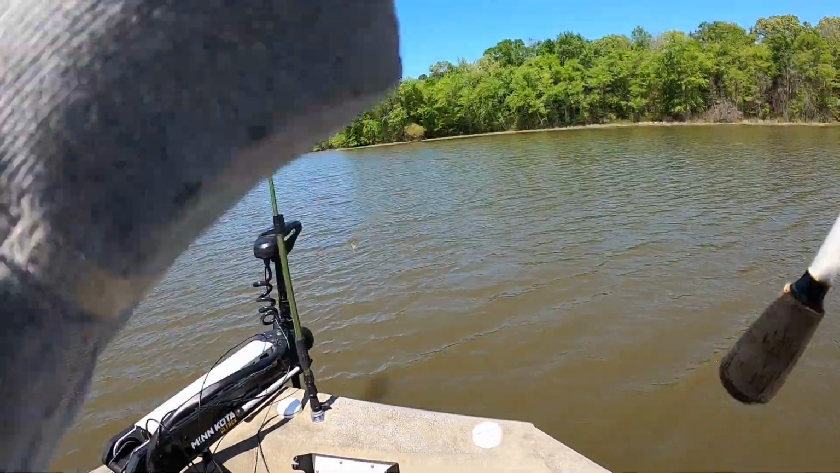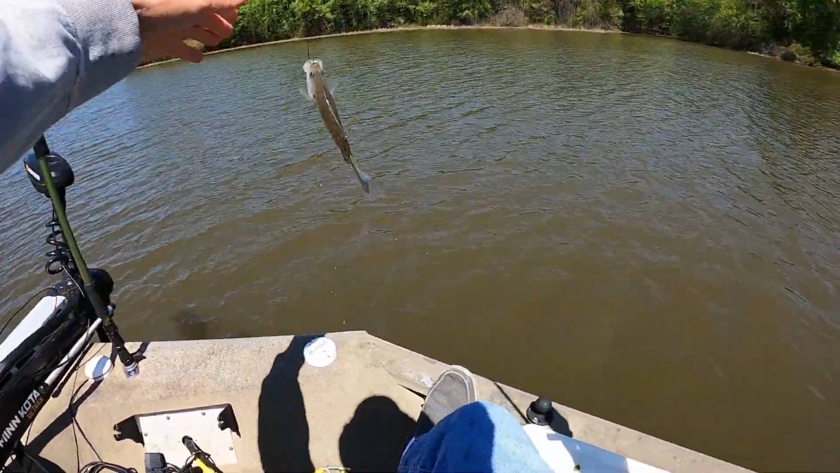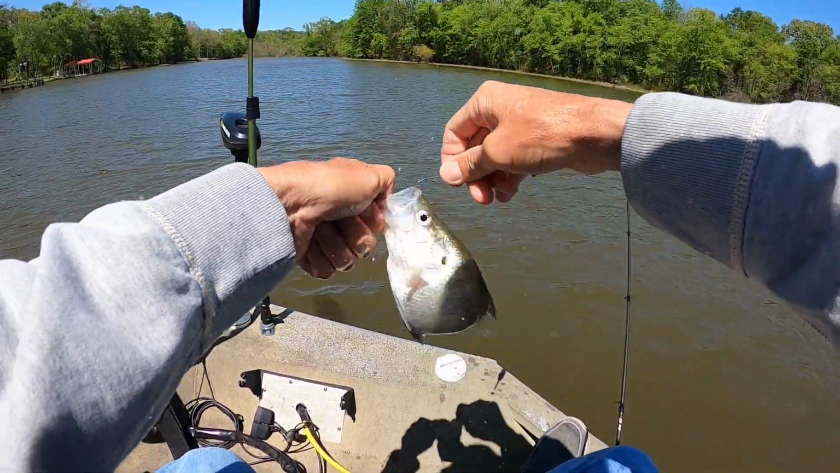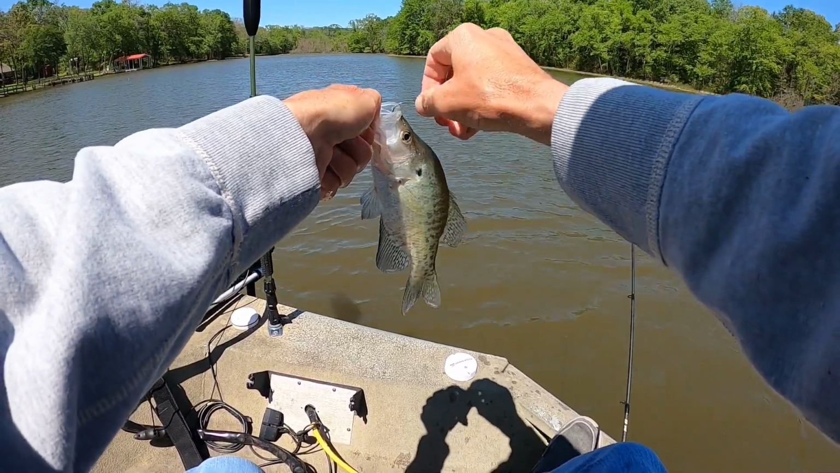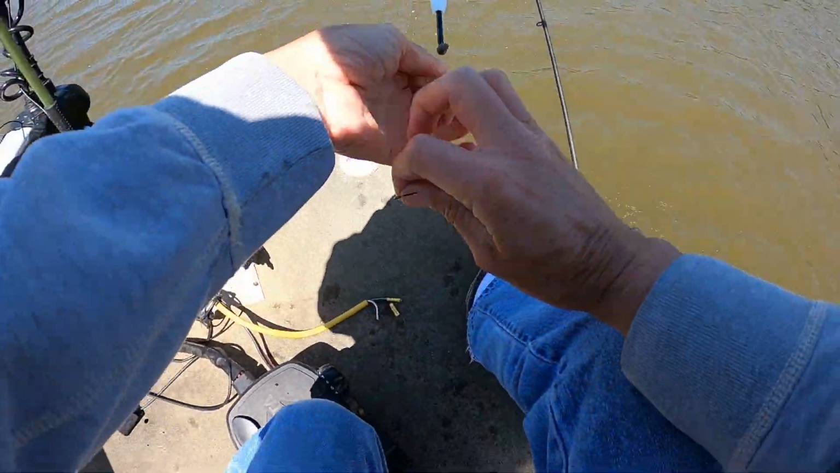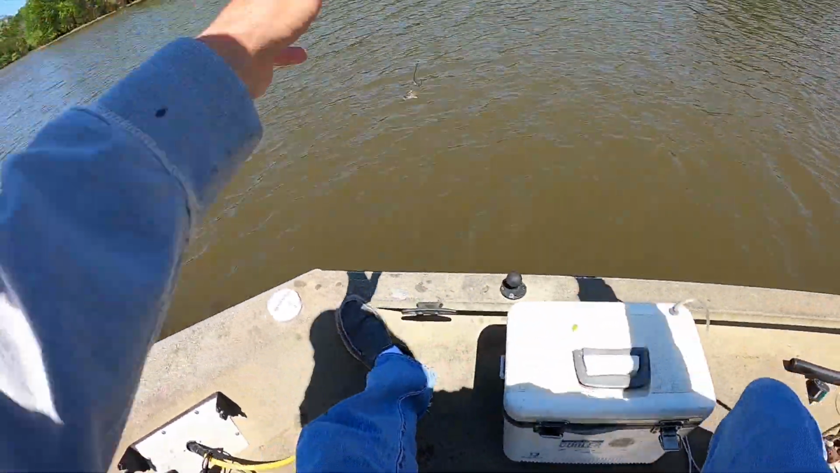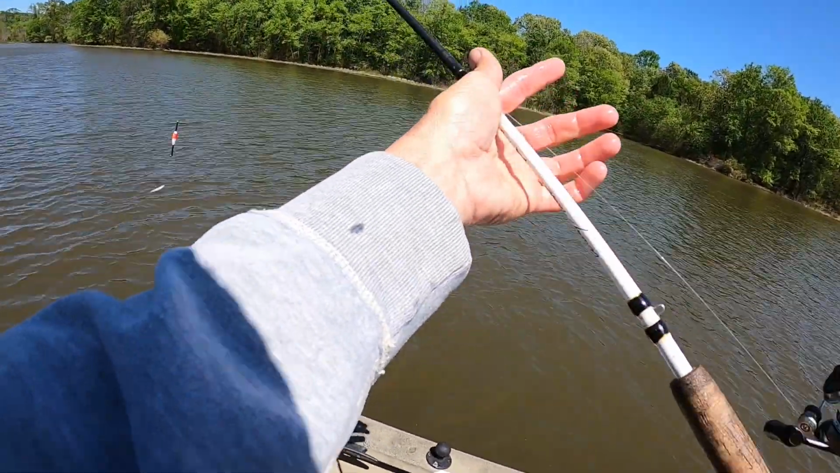There he goes. I got it. A little smaller one that time. What I'm doing is basically throwing upwind and then letting that minnow drift through the fish, because I've had to get it so deep, it's not going over them so much, it's going through them. I tell you what, you better be prepared with plenty of minnows when you come out in the spring like this, because you can use them up in a hurry.